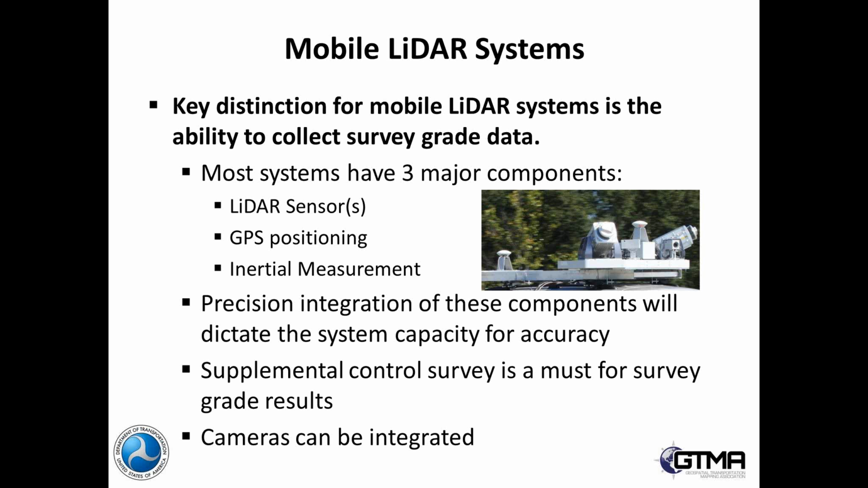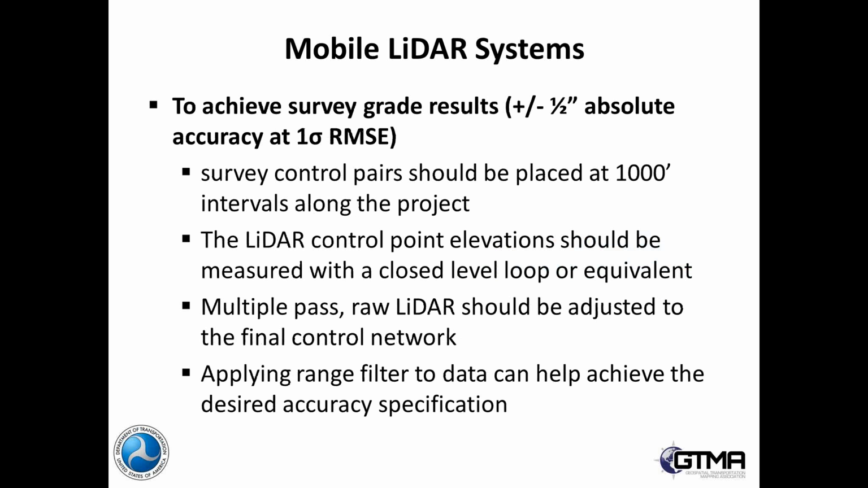I would be remiss if I didn't mention the integration of cameras. They have been absolutely indispensable in many cases when we are extracting data out of the LiDAR, where the points don't tell you too much information. But when you can have a camera image with that point data, you can very clearly see what you're looking at and identify break lines and things of that nature.